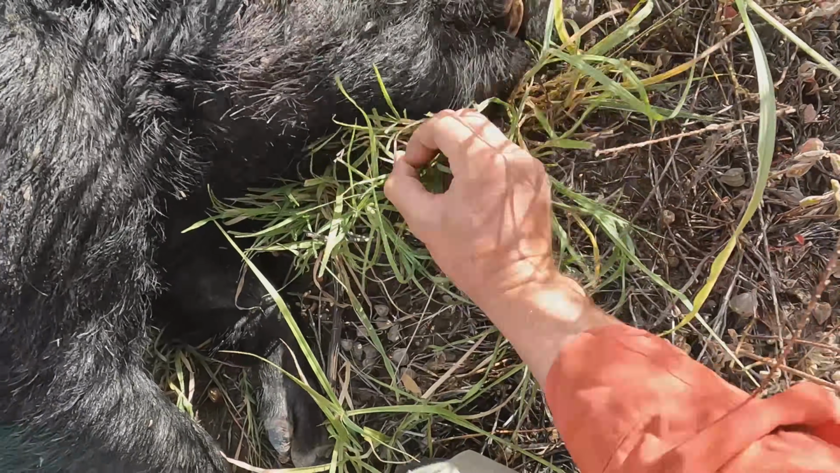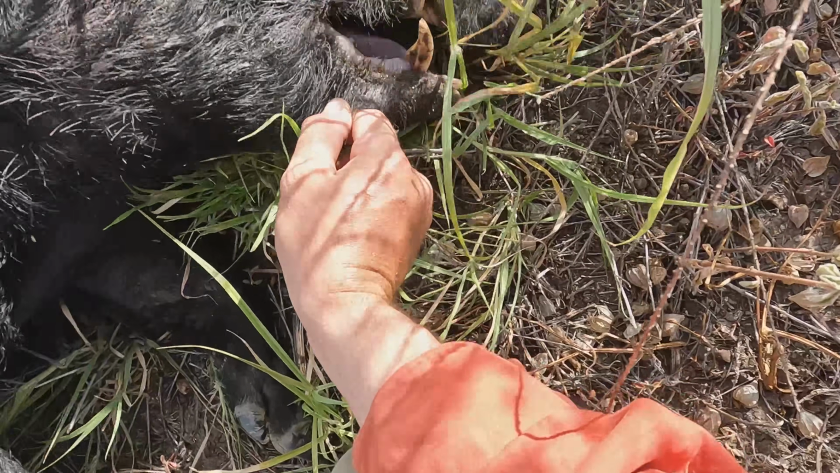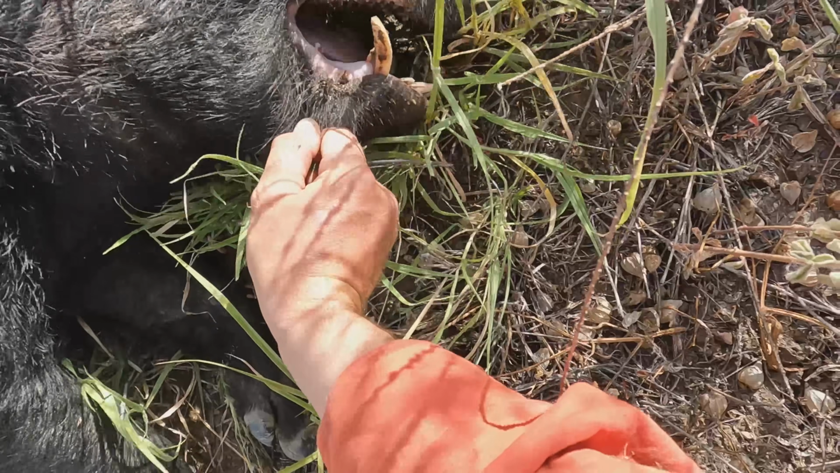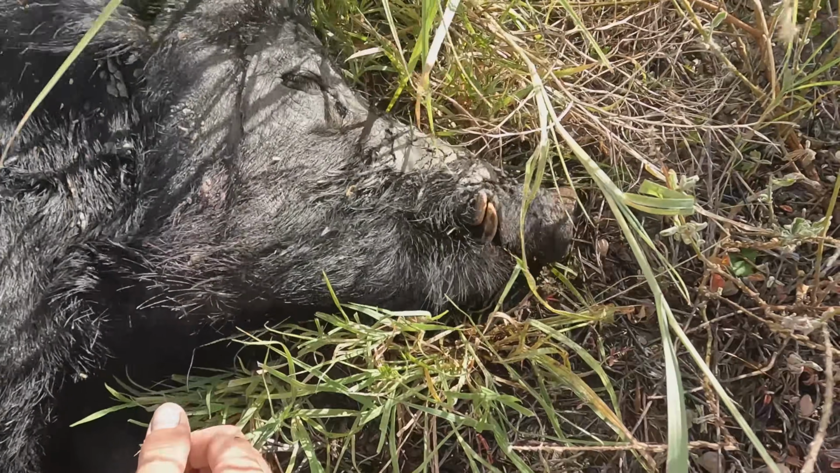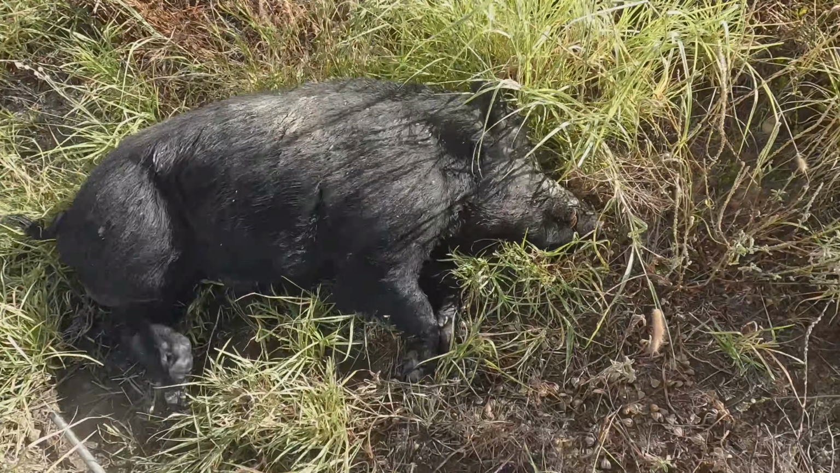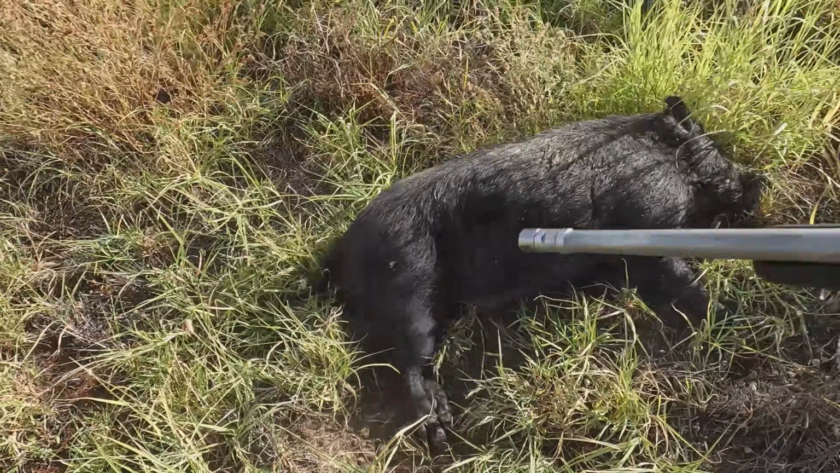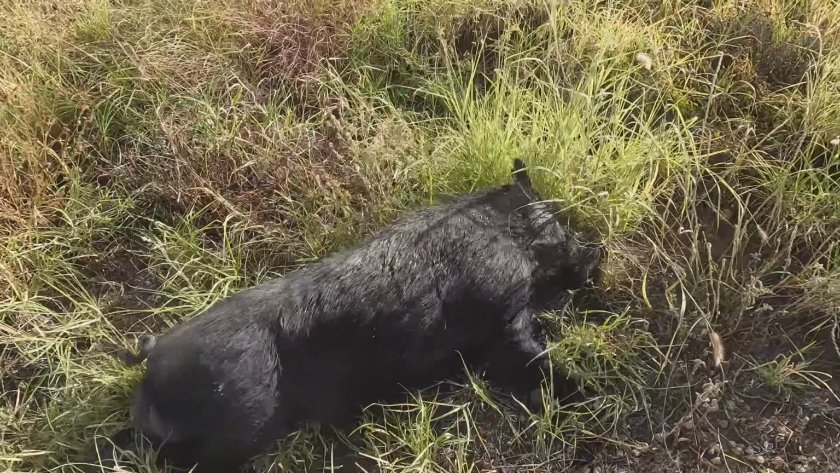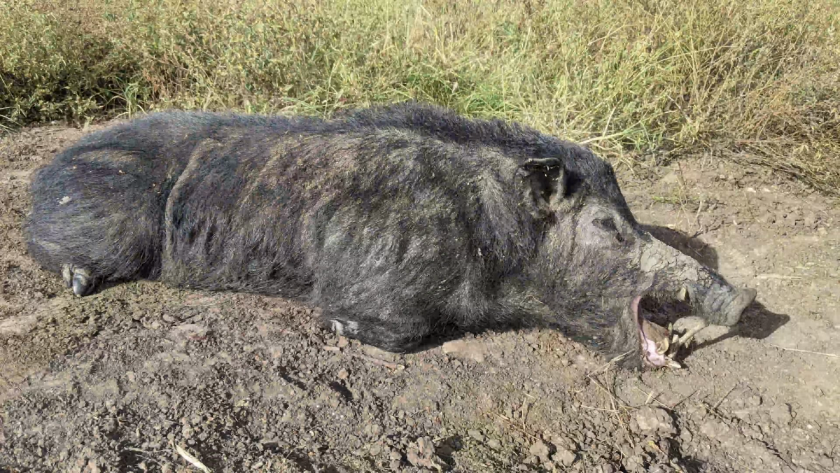Not a bad set of tusks for one around here. Never shot one here with tusks that size before. Don't kick the gun barrel, mate. Good to get him.